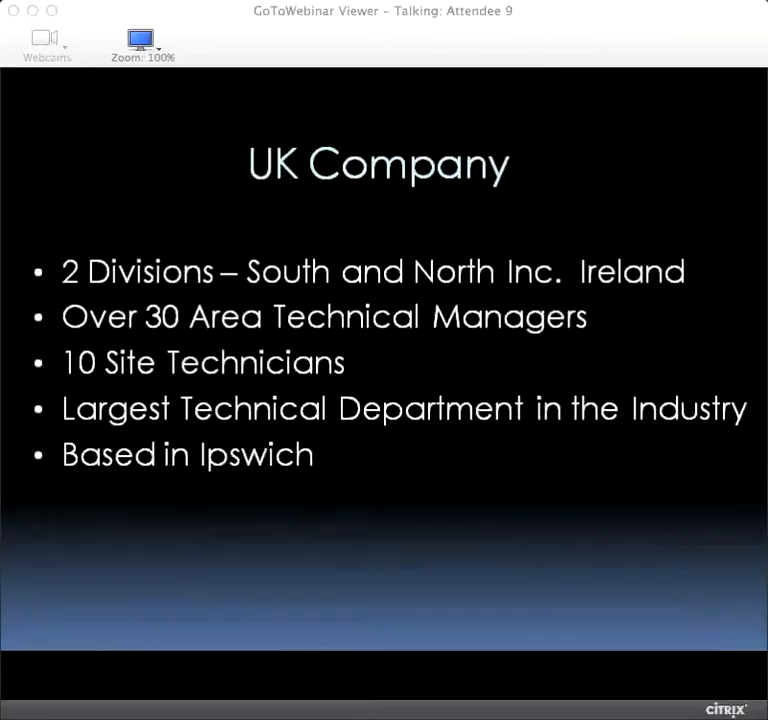In the UK, closer to home, we've got 2 divisions, one in the south, and I look after the northern division, including Ireland. We've over 30 area technical managers who go out looking at roofs and doing surveys on a daily basis. And when we do get a project to go live, hopefully, we've got 10 site technicians who look after the works on site. They do weekly inspections.